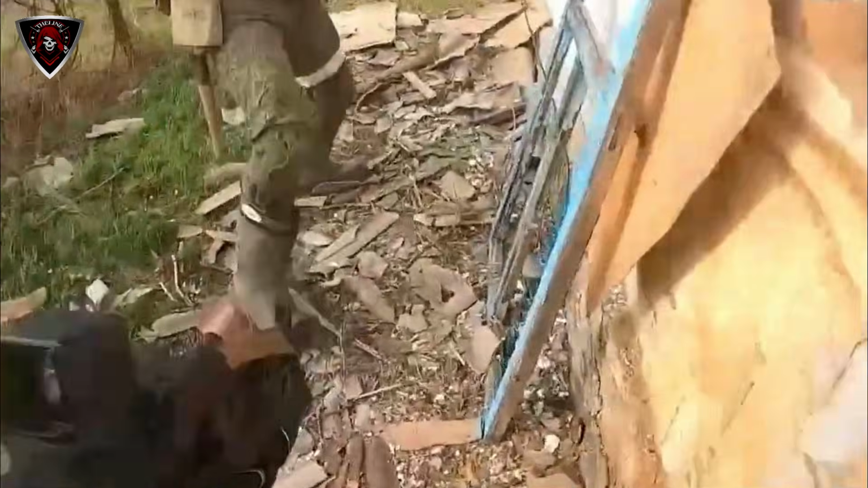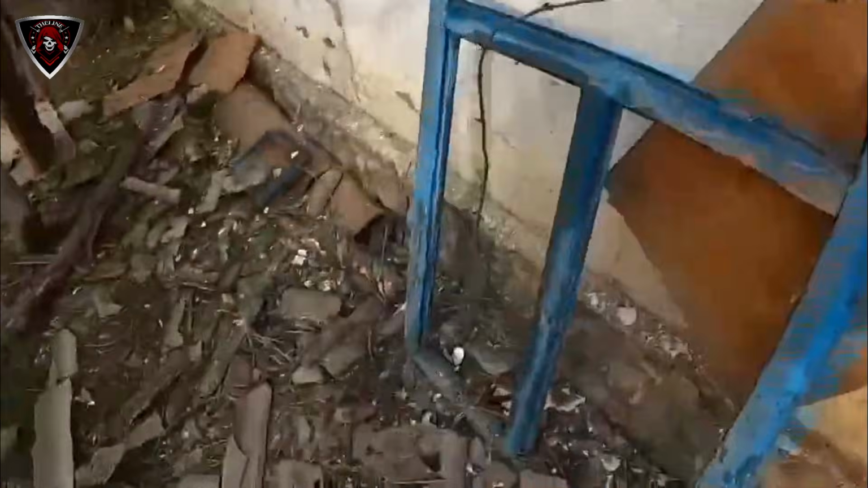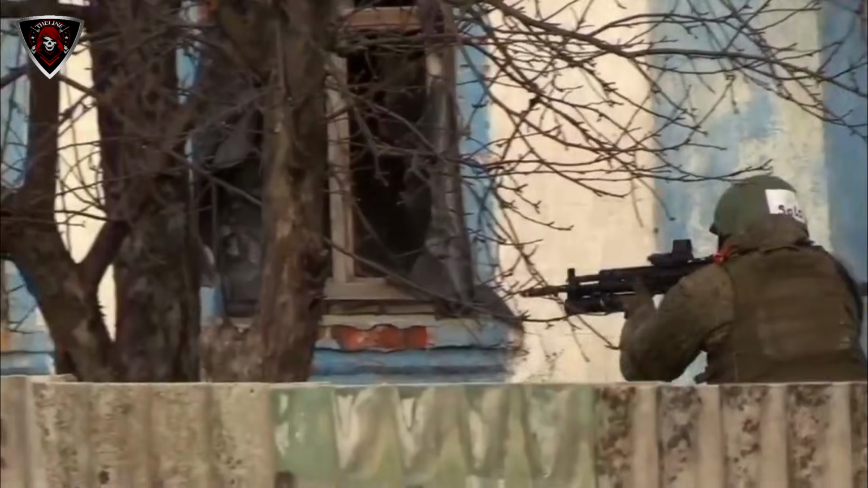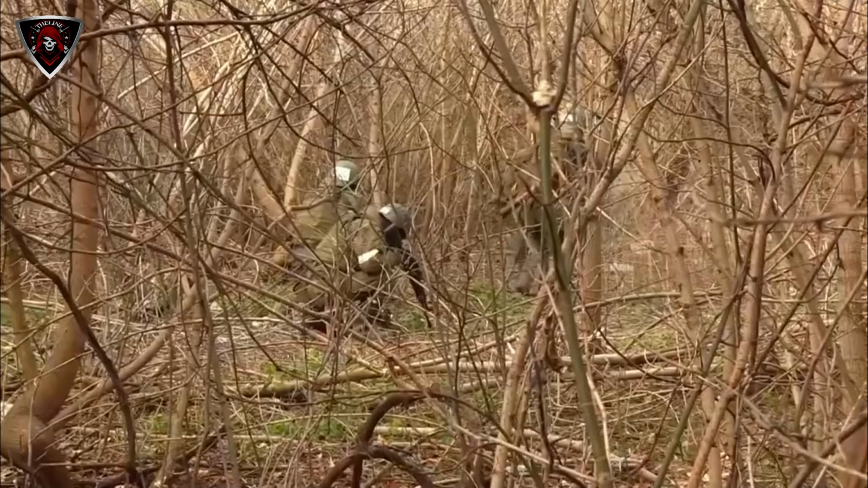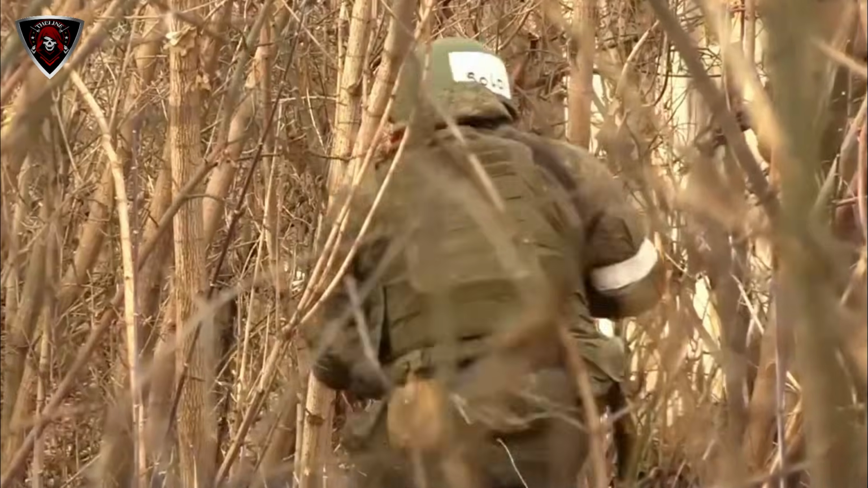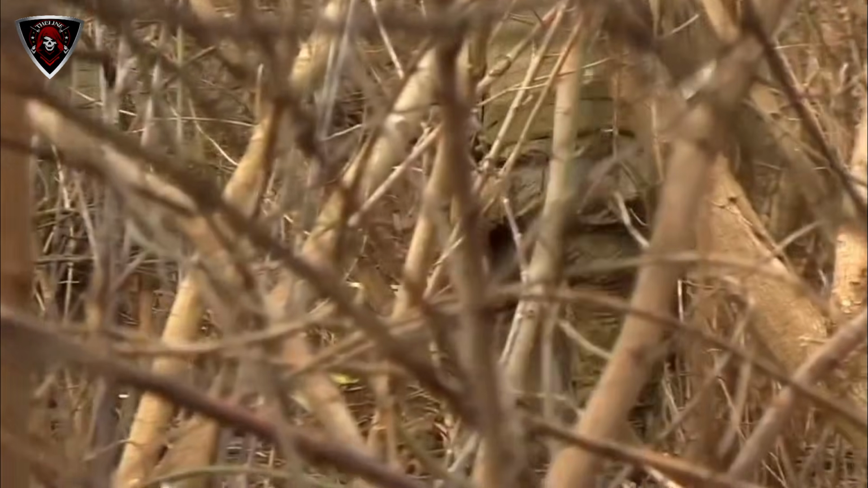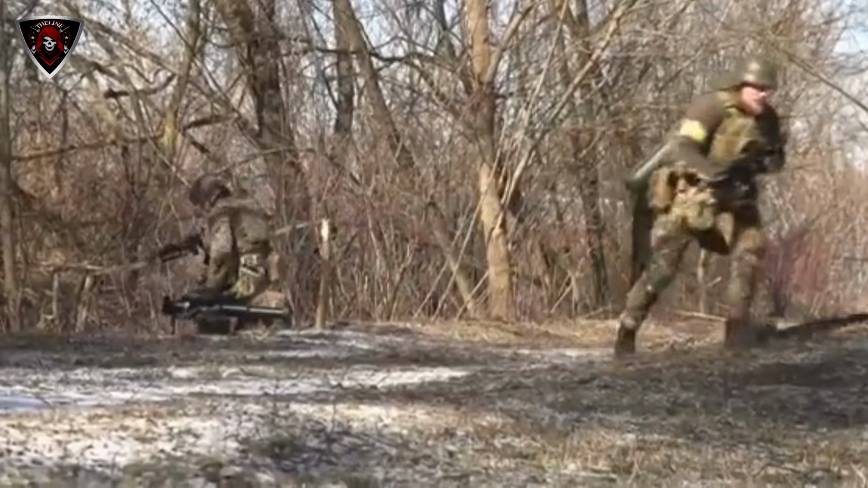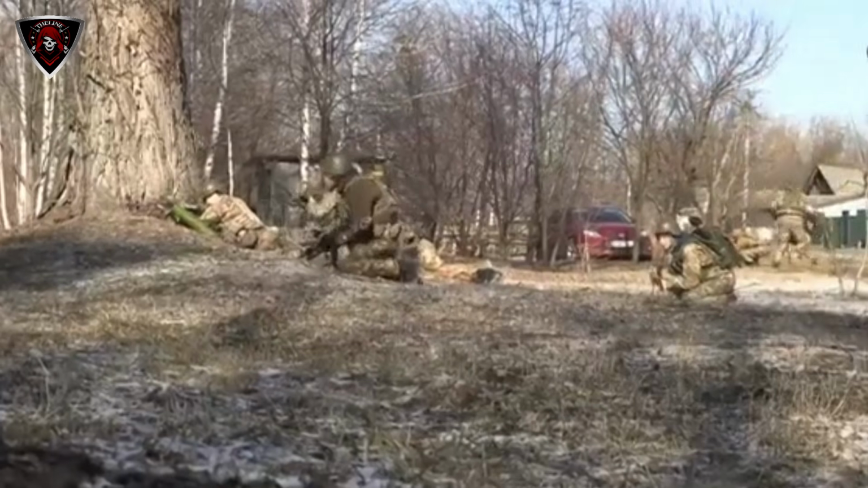"Despite the enormous pressure and the involvement of significant reserves, the Russian command was unable to fulfill the assigned tasks. In total, the enemy conducted 619 assault actions during these 4 days." Syrsky has described the battles as the standard Russian meat assault, where Moscow sends waves of men to their deaths in an attempt to overwhelm Ukraine's forces for minimal gains.